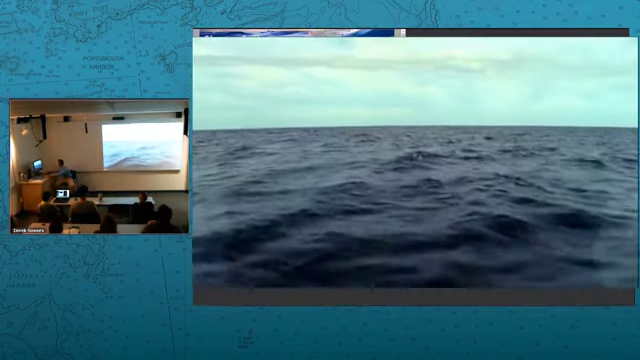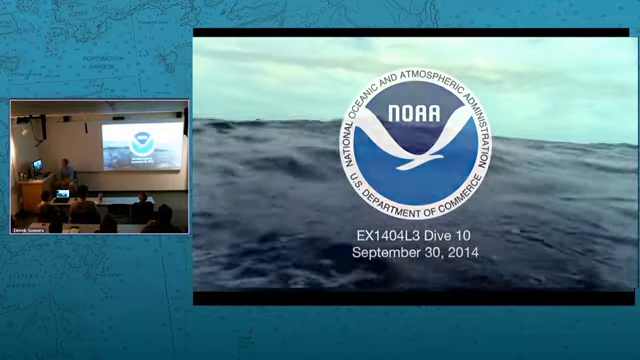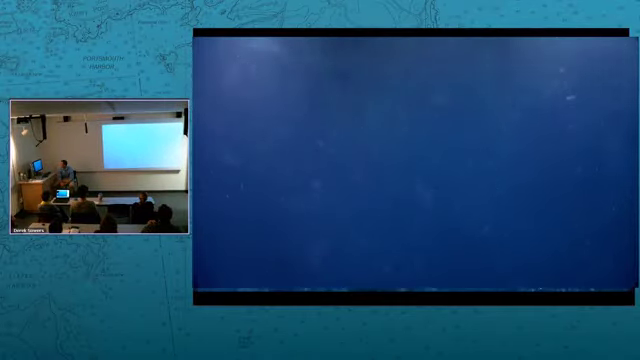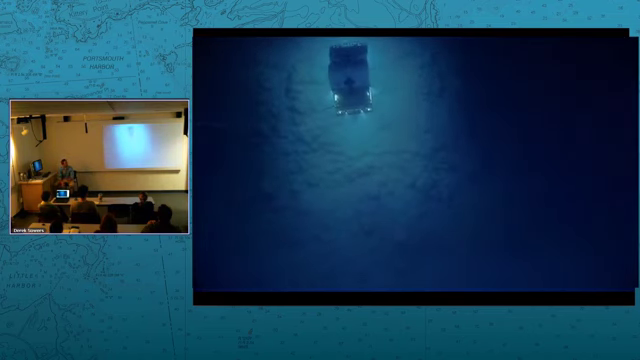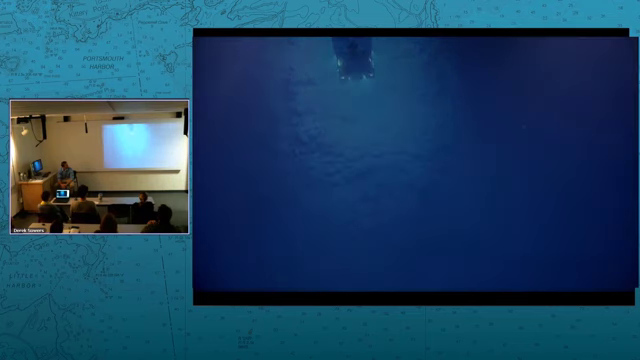Welcome to the NOAA Ship Okeanos Explorer and our latest dive on this exploration of seamounts of the New England seamount chain in canyons just off the eastern seaboard of the United States. We are diving on an unnamed and unexplored seamount, and in fact the Okeanos Explorer has been the first to map this seamount in high-resolution multibeam.